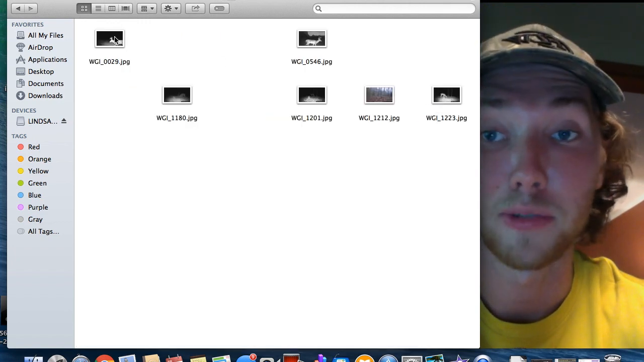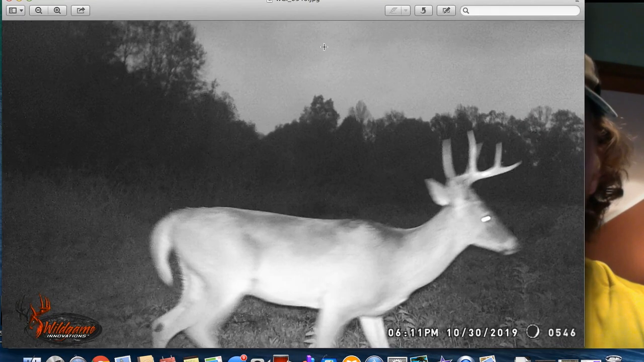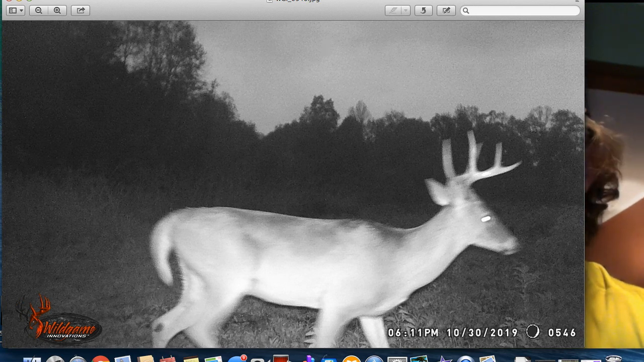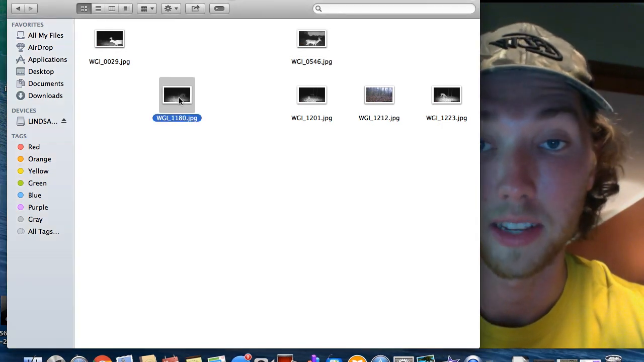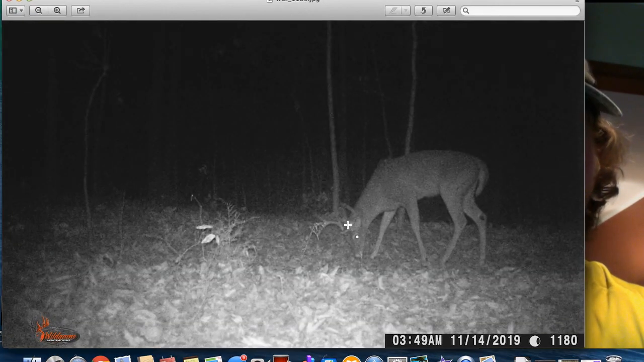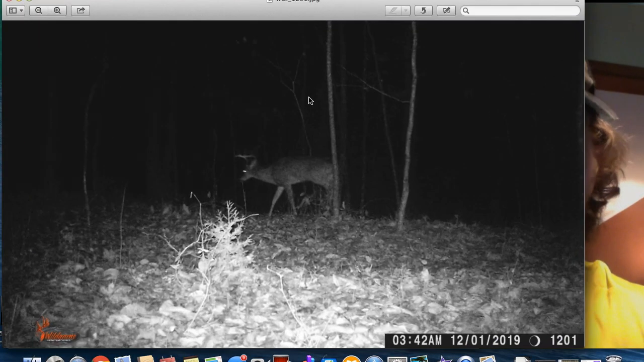Unidentified white-tailed deer. That's what UWD stands for. This deer and this deer are the same deer, but they're the only pictures that I had of them. Once that late October, early November started to roll around, we started to see a lot of deer that we weren't familiar with. This one, I just can't tell who it is. It might be a new deer. It might be one that has its own file, and I just can't tell.